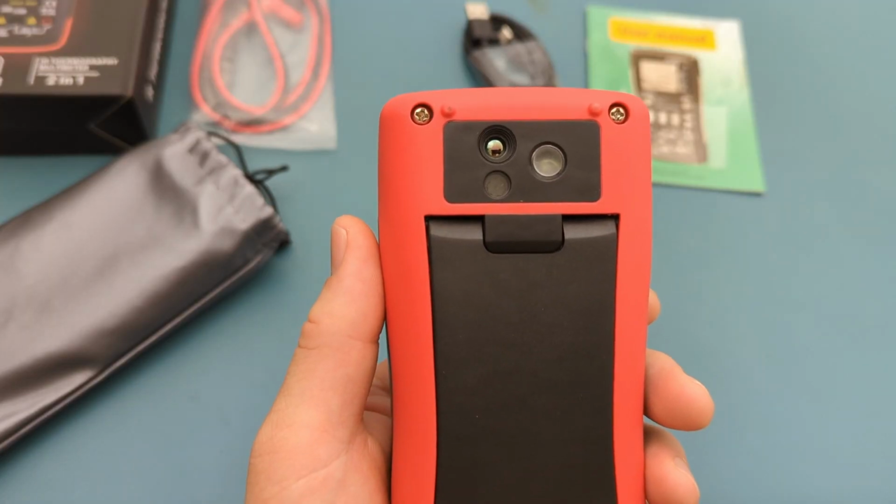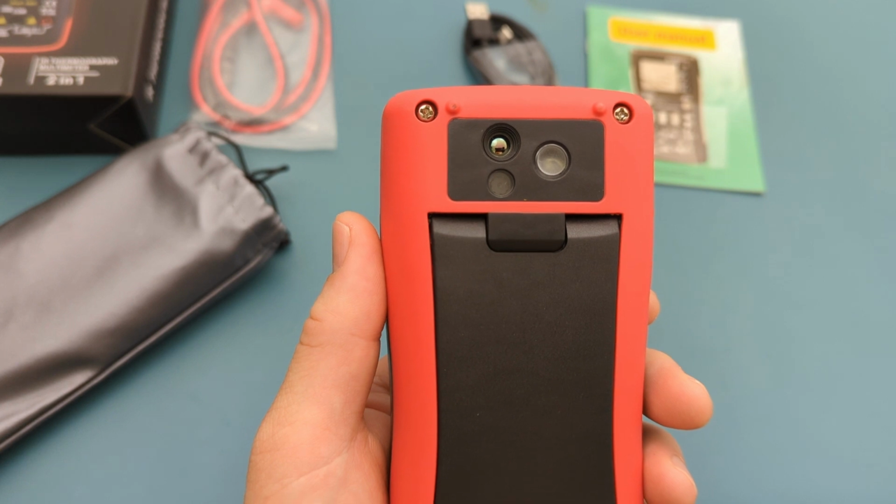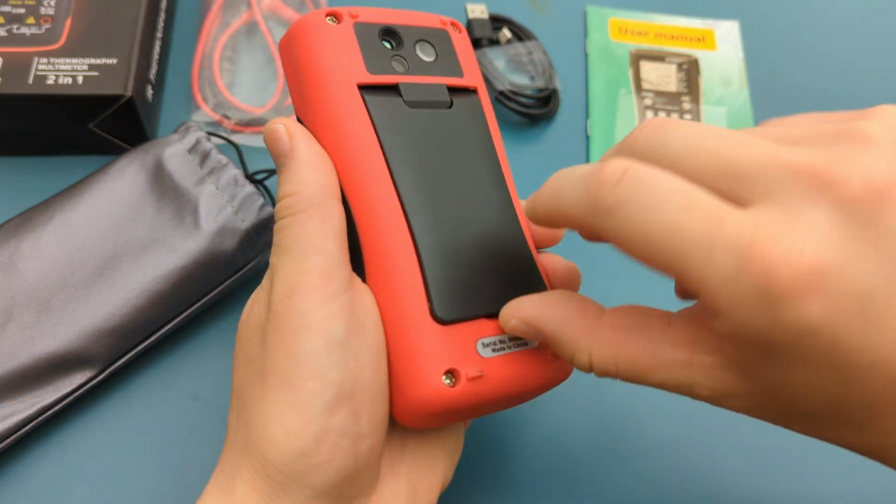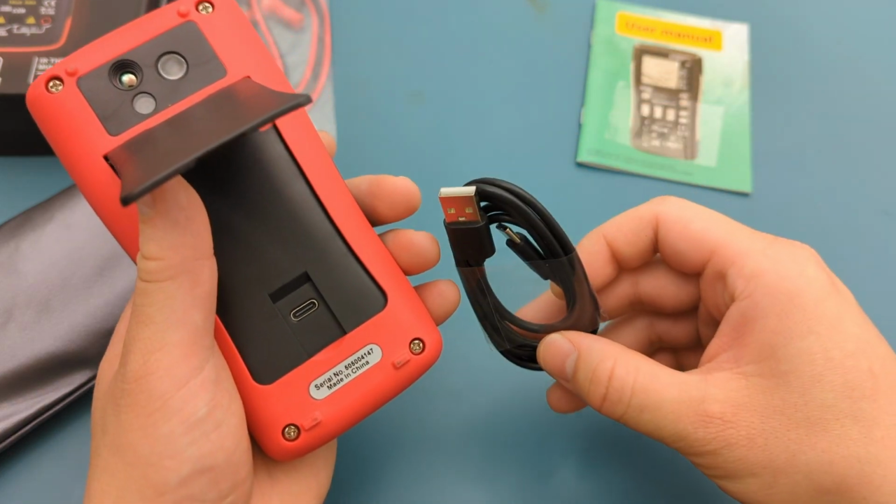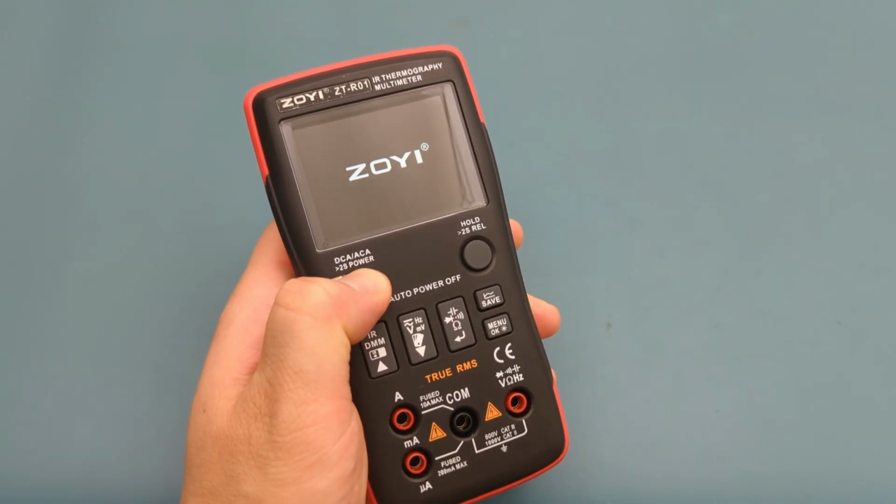On the back is the thermal imaging camera. It supports a temperature range from -20 degrees Celsius to 550 degrees Celsius. There is a kickstand to allow the meter to stand upright. Behind it is the plug to charge the meter. I'll show you how to update the firmware later by connecting the meter to your computer. Press and hold the power button for 2 seconds to power on or off the multimeter.